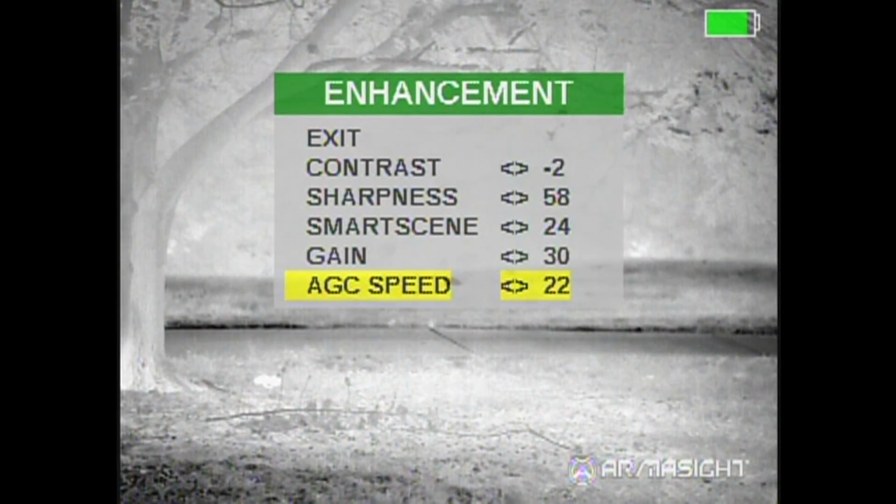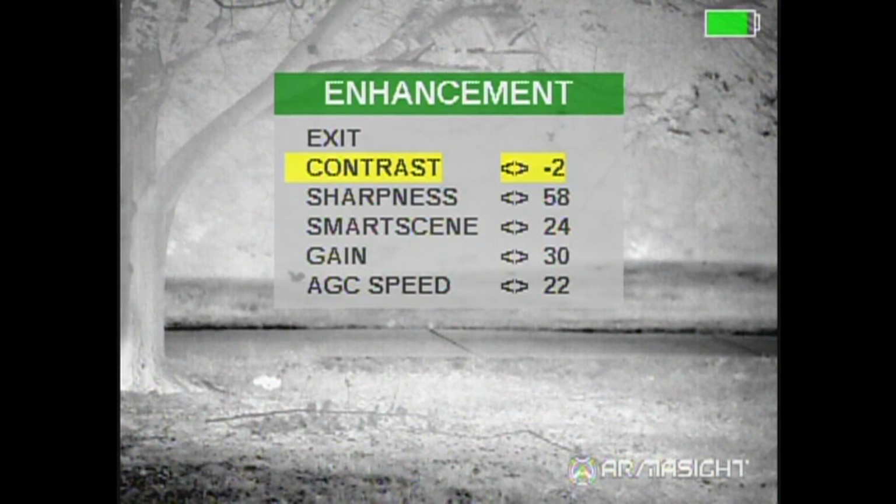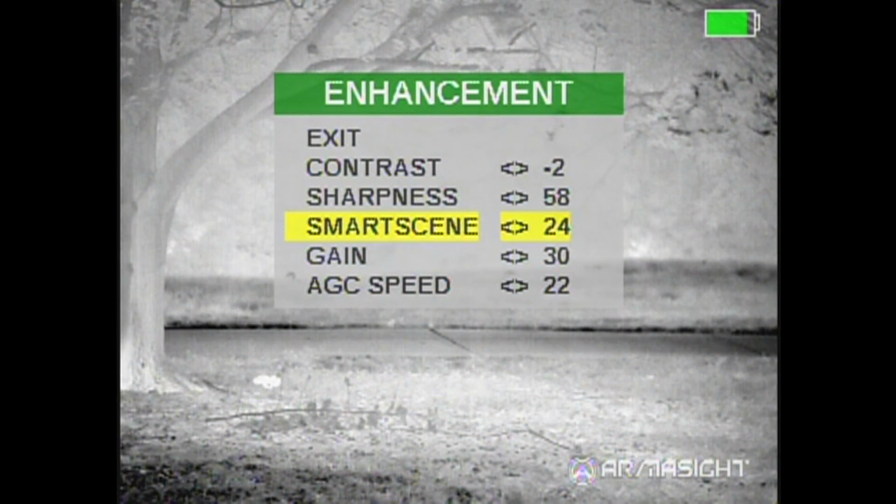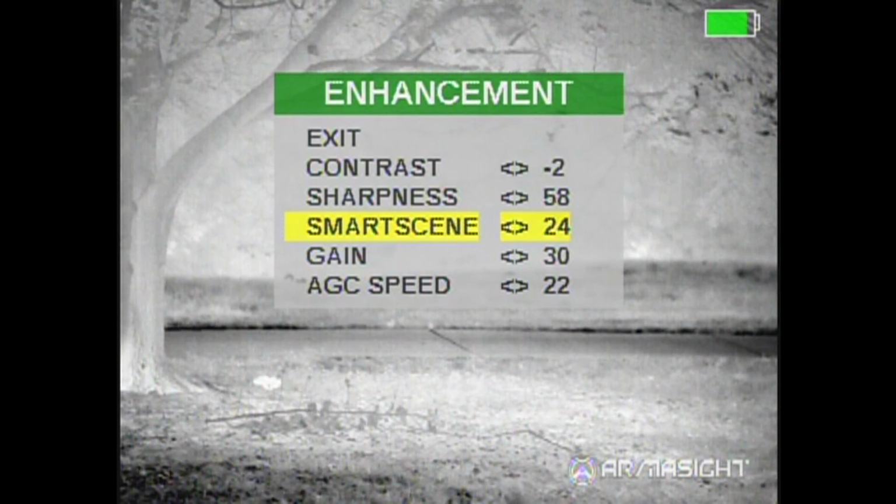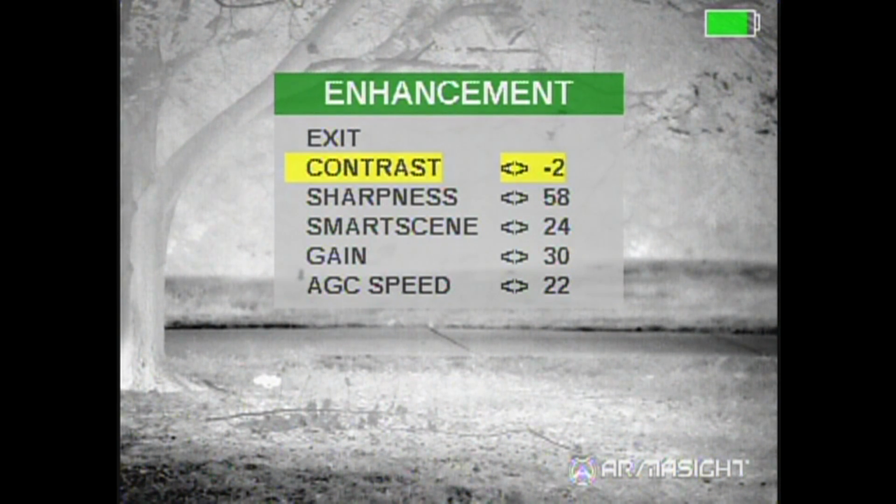So anyways, the main things to get your scope set up right, in my opinion, is always have your contrast right. I always mess with that. Leave the sharpness from 55 to 60. The smart scene, I leave mine set at 24 to 25. The gain at 30. And the automatic gain control speed from 15 to 30. Your main things that are going to get your image the best is this contrast setting. That is going to change depending on the conditions outside, and then your brightness.